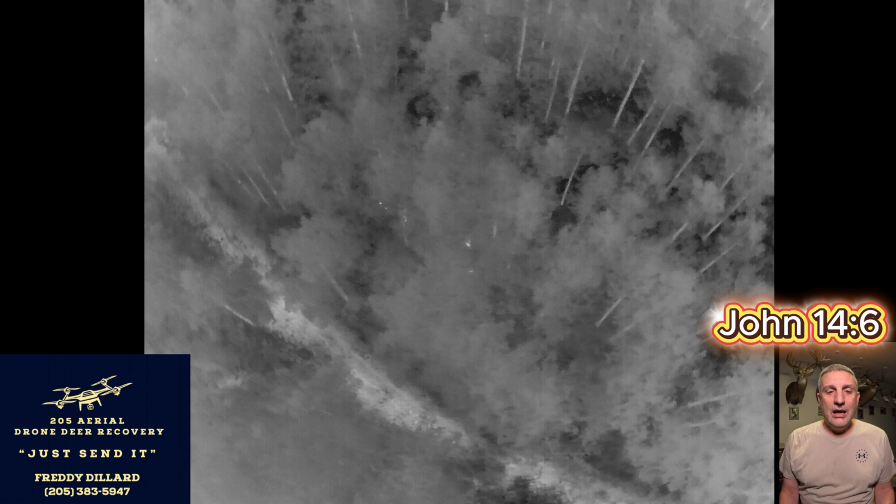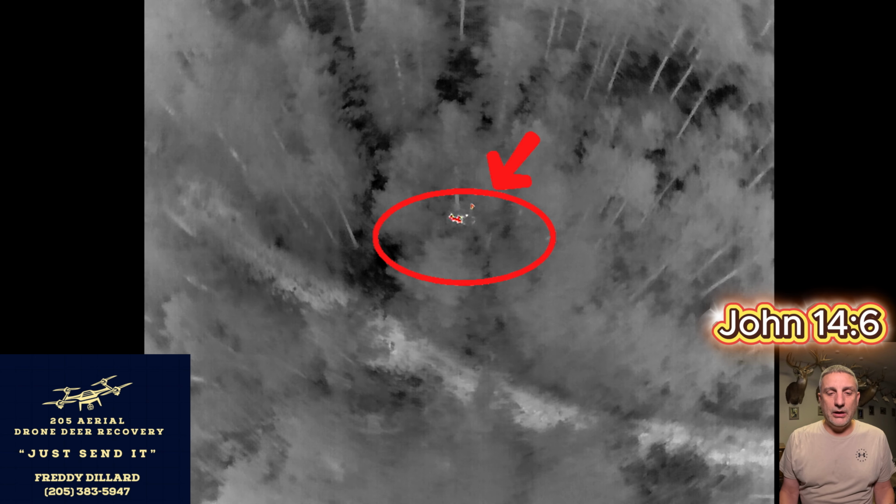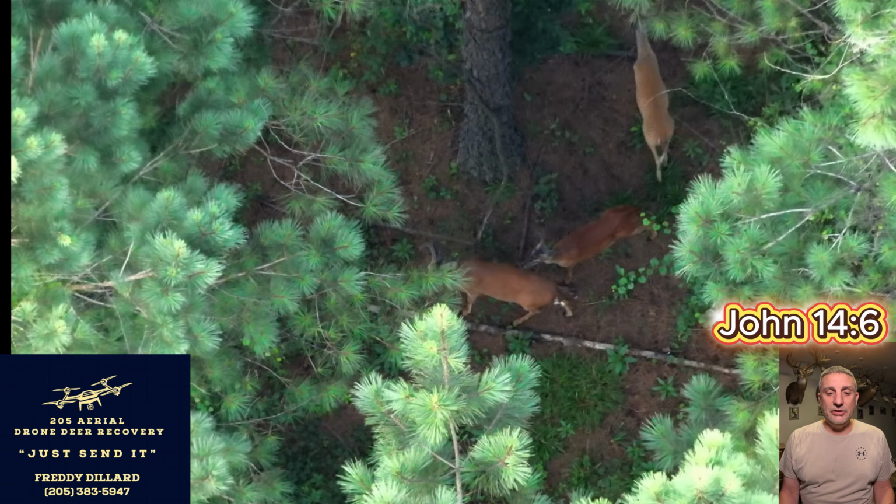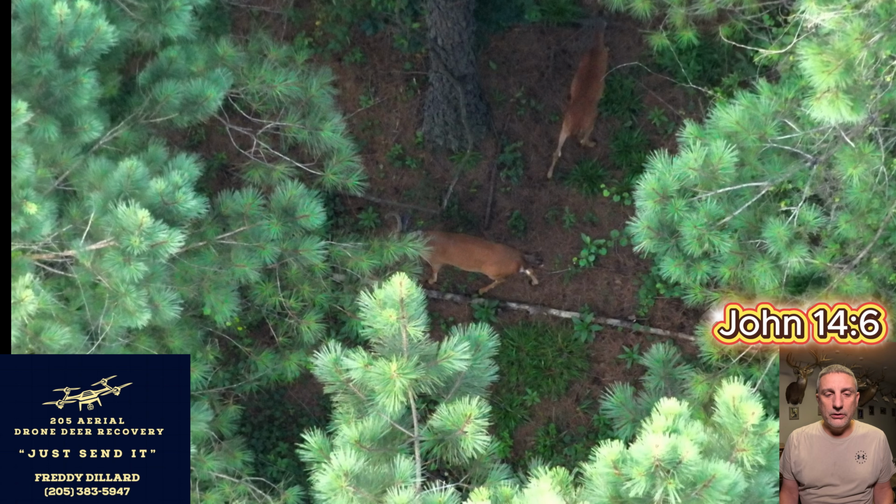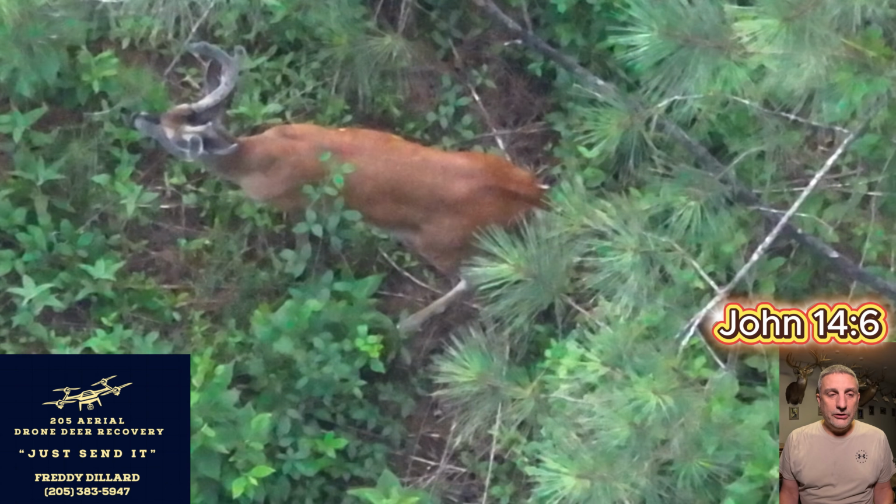So first thing, I know a lot of people have trouble seeing these deer with the thermal on this video, so I went in and put a circle around this first group, and you can see the deer there. As I zoom in, in between the pines right there, there were 3 deer standing there. They're kind of up feeding and walking around. 3 nice bucks. And we're just going to look at each one individually.